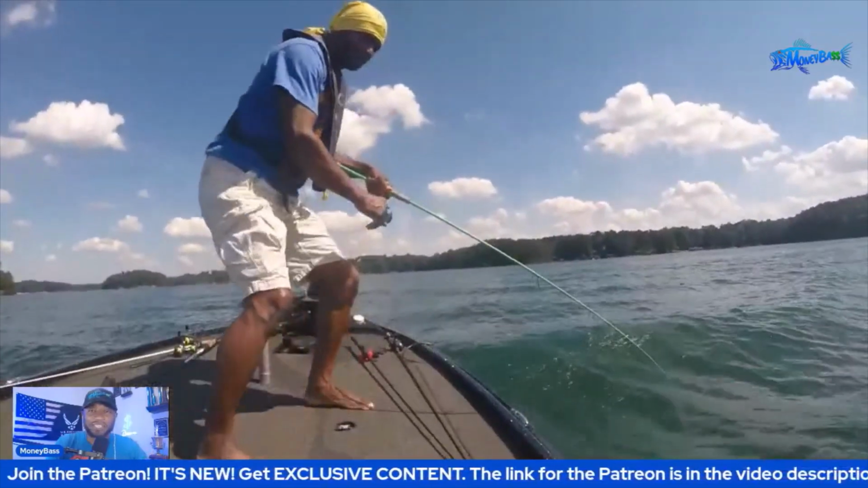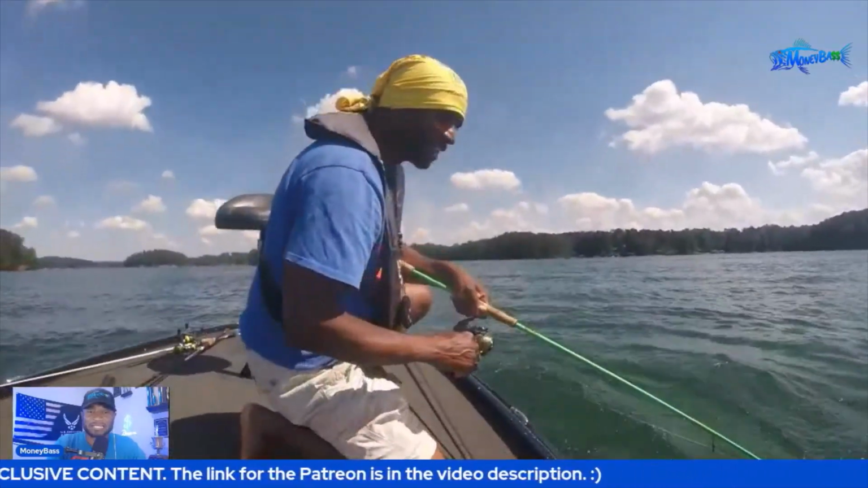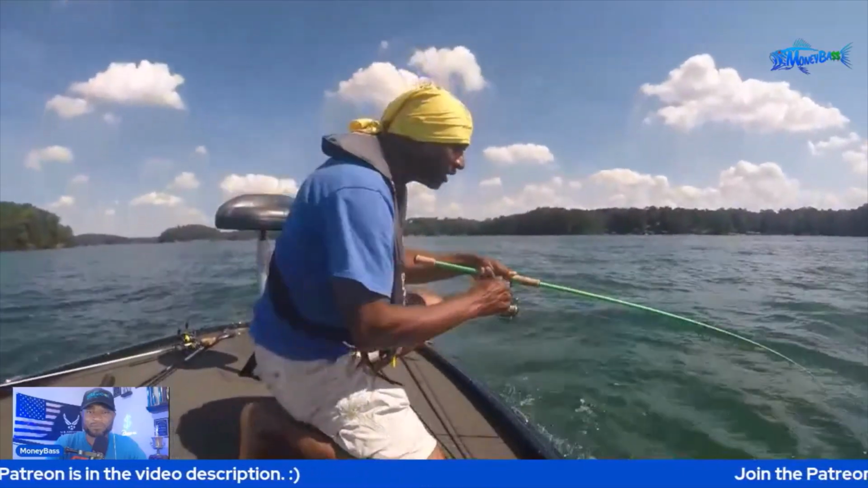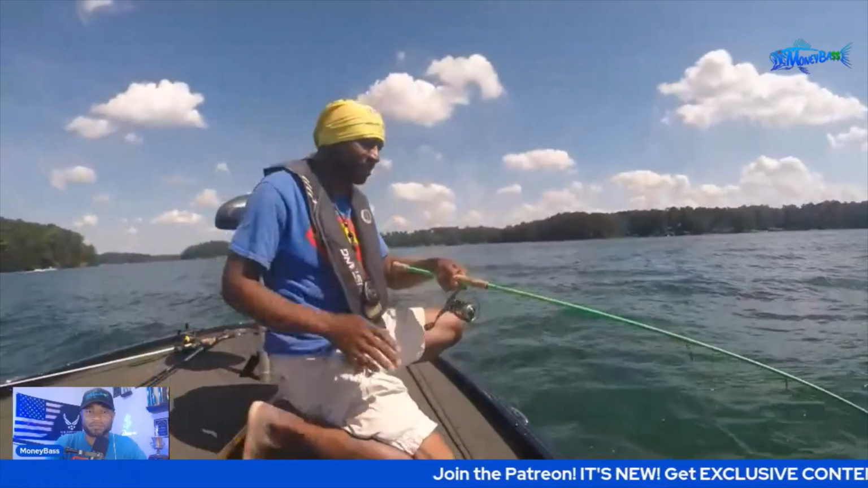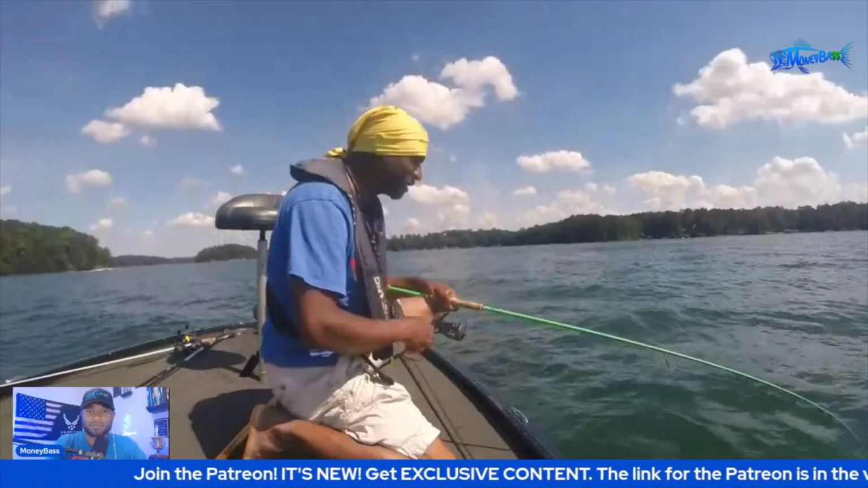But I mean, guys, all right, you have another spy bait fish. Let's see if I can get it to the boat. There were so many fish suspended out there, I knew I had to get one. Hopefully I can get him close enough to where I can grab him with the net. Let's see. Let's see. Feels like a good one, guys.